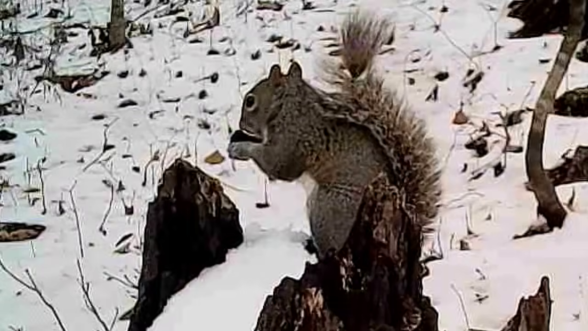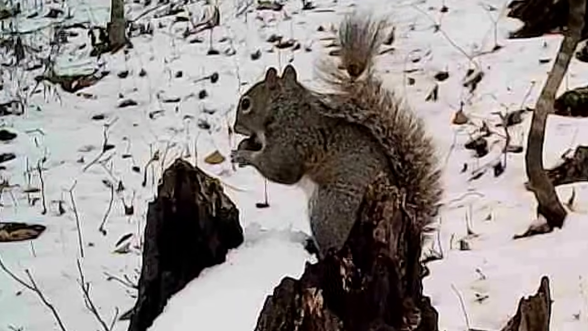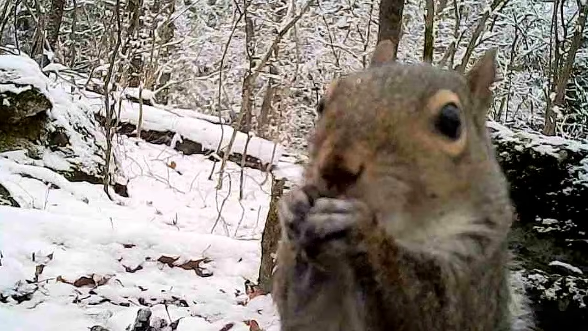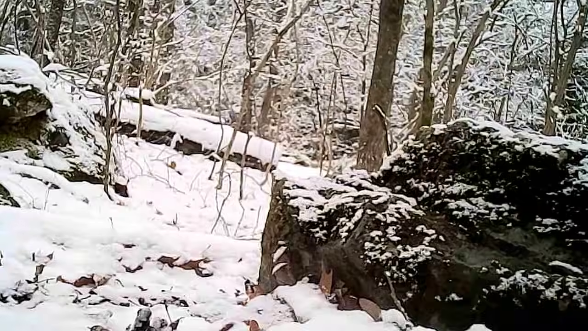But the little squirrels, they work year round. And they'll find a nut if there's any in these woods. And they have a good time doing it too.